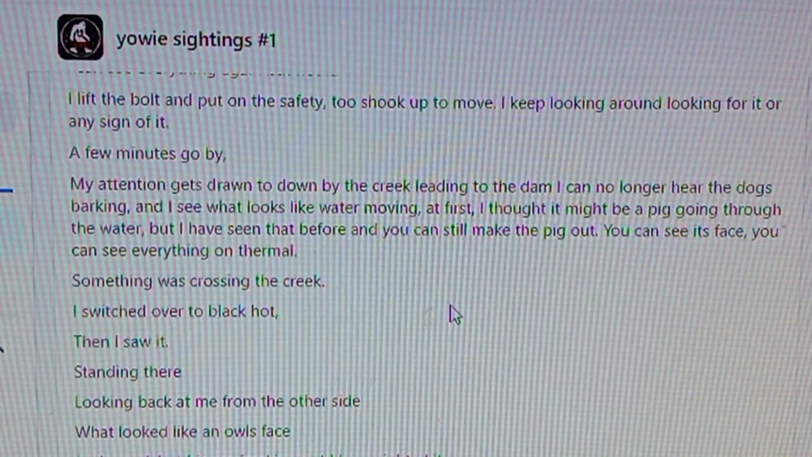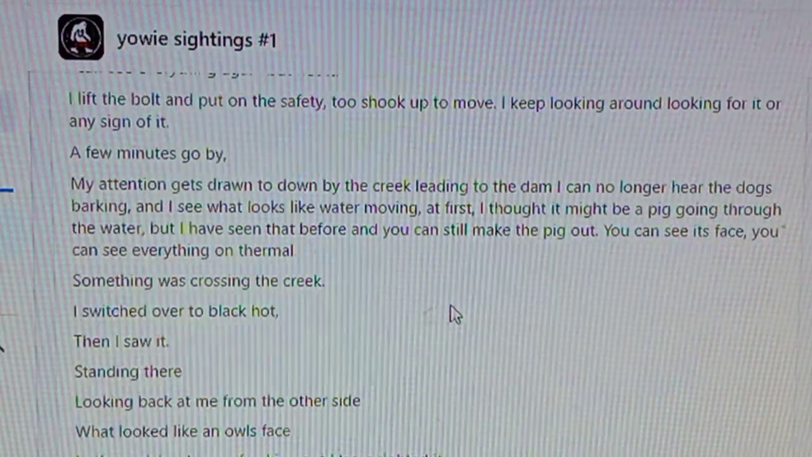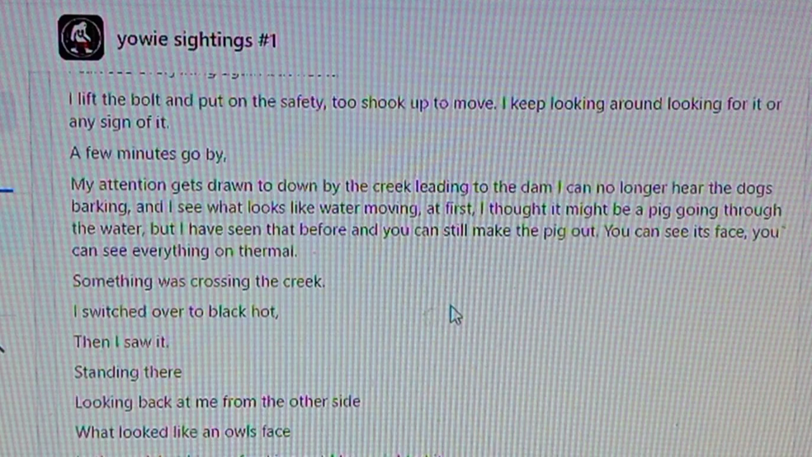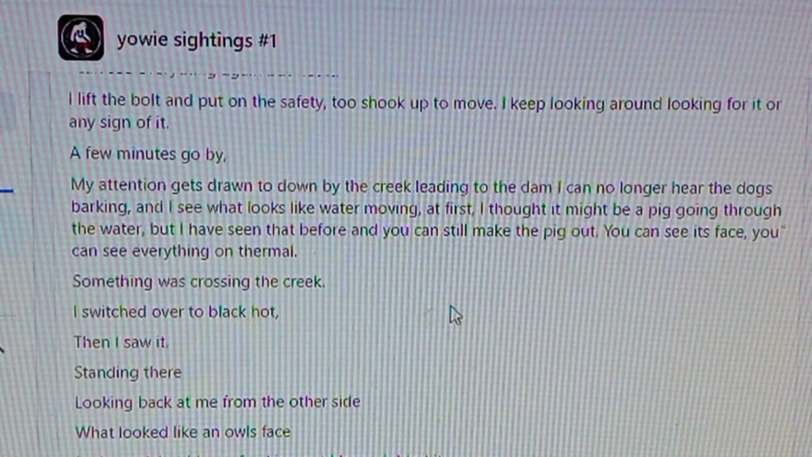I thought it might be a pig going through the water, but I've seen that before, and you can still make the pig out. You can see its face. You can see everything on thermal. Something was crossing the creek.